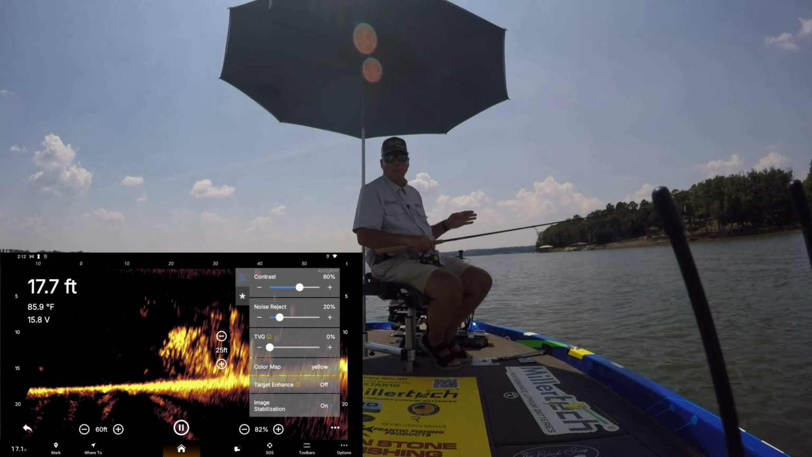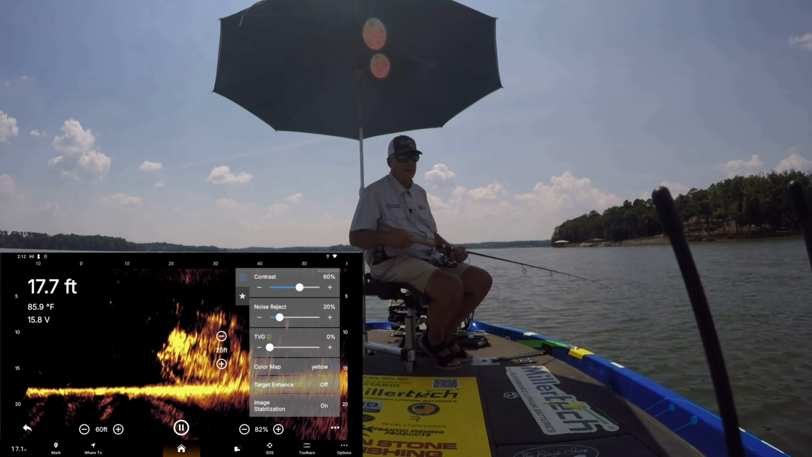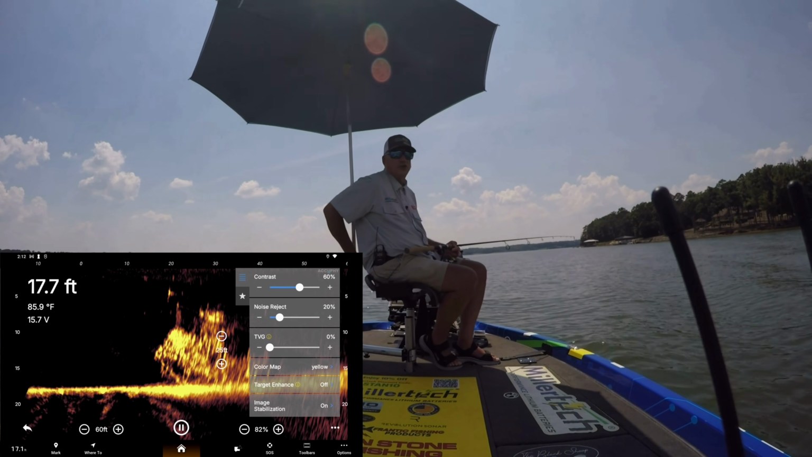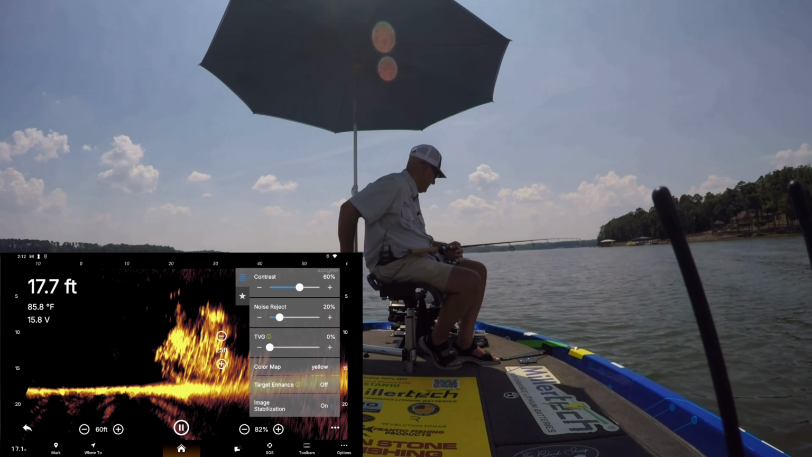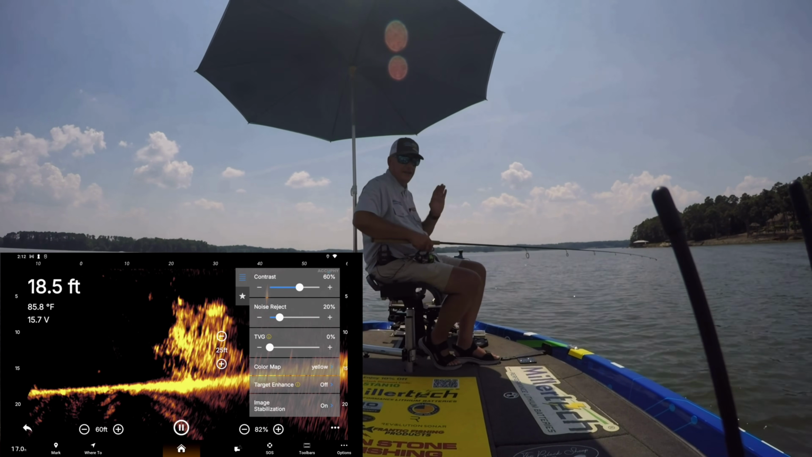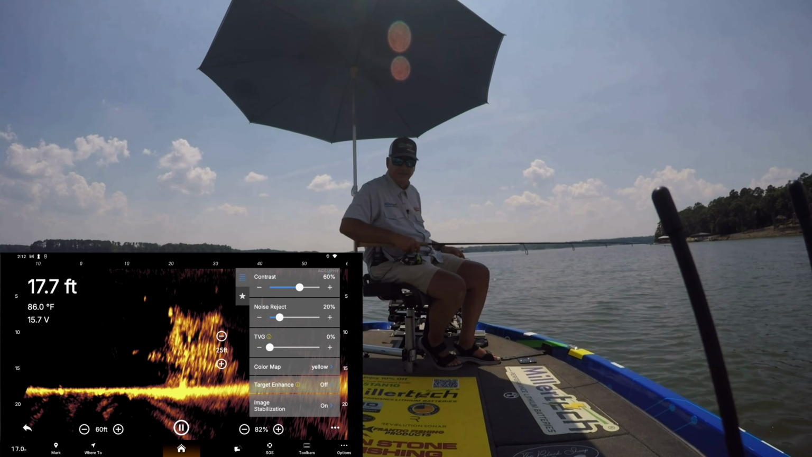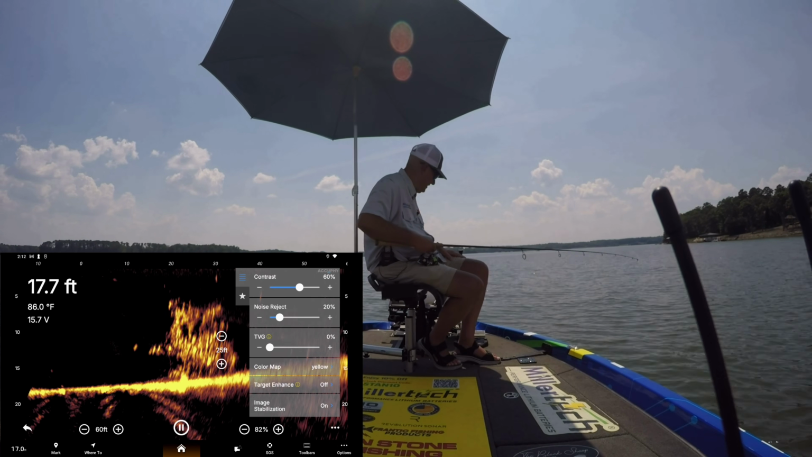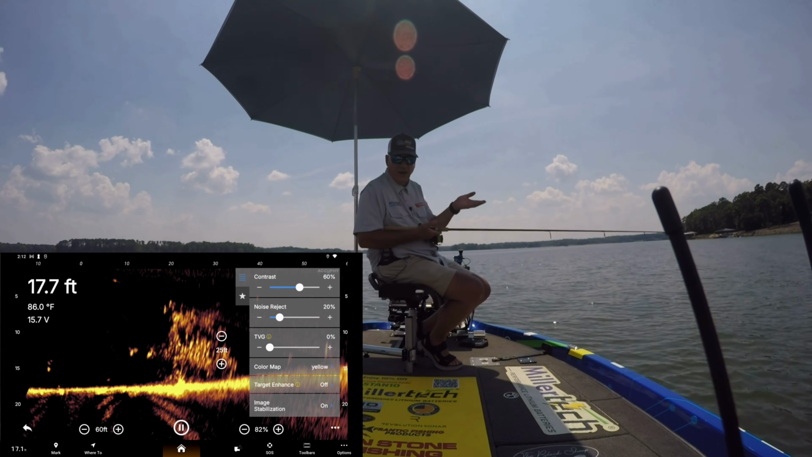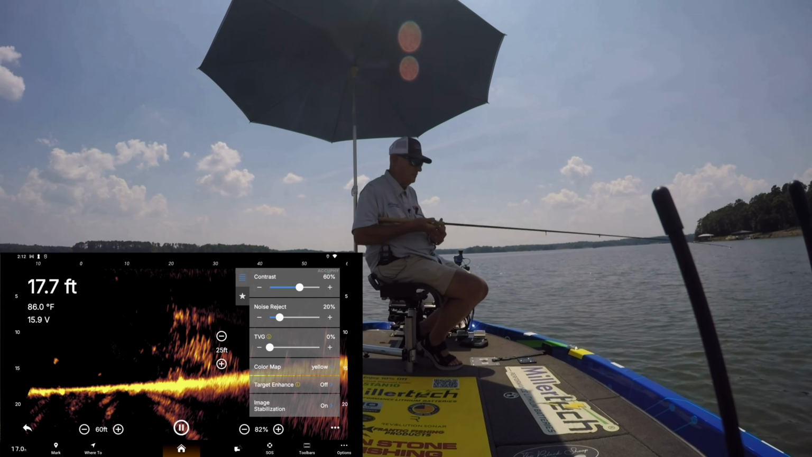So we're just going to use the Garmin spy pole, and also so I don't have to have a graph, an iPad or an Android device, we're using our Garmin 9222 screen up here. So we're going to record and use the Garmin screen with the Ping. Real good way to do it if you've already got a graph, or if you had an external larger monitor, you could do that as well.